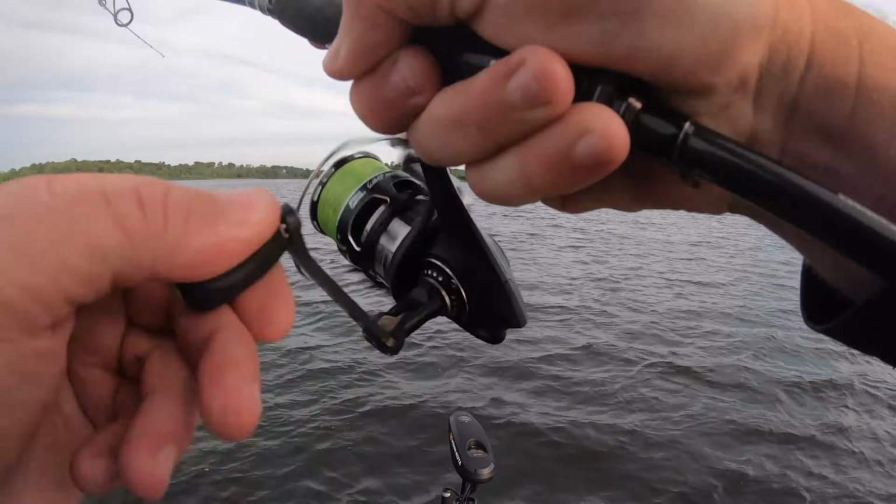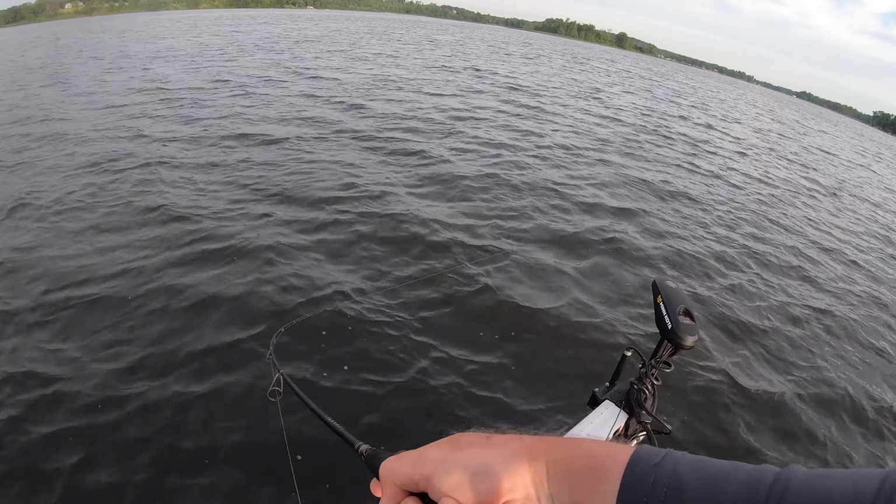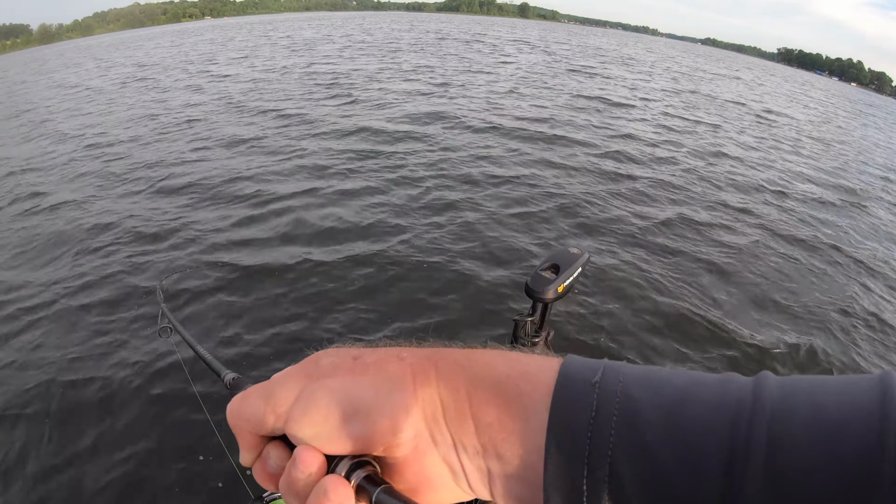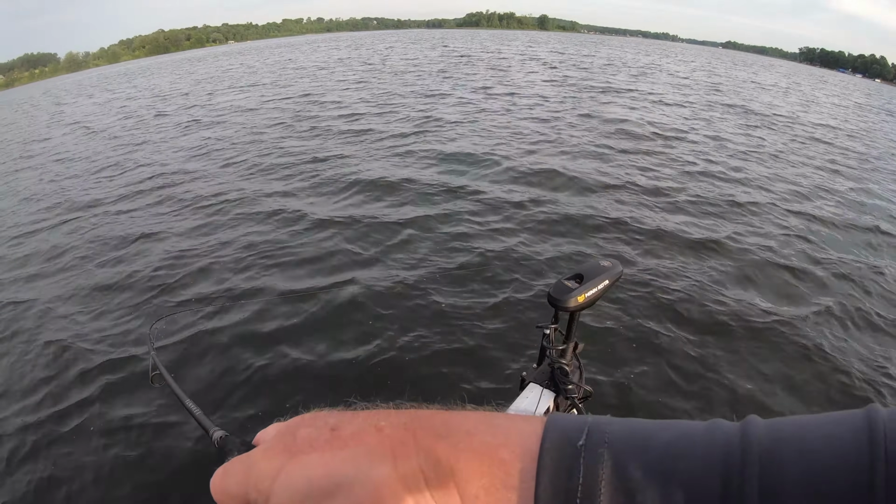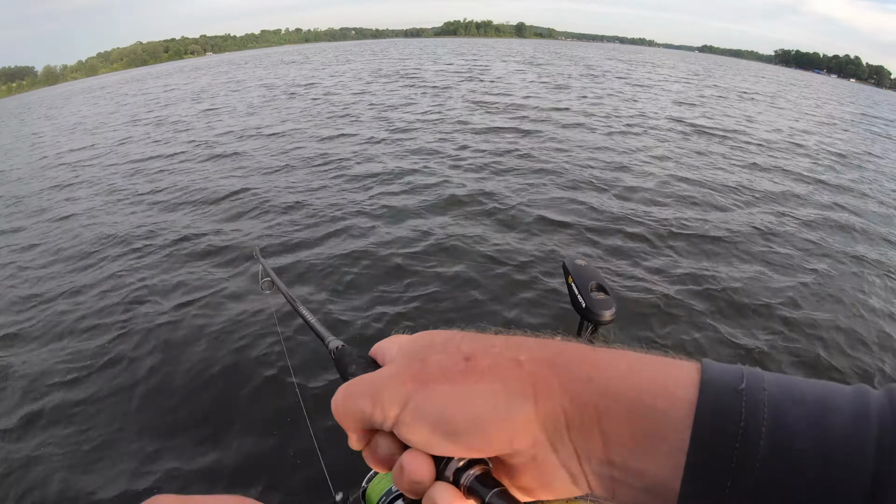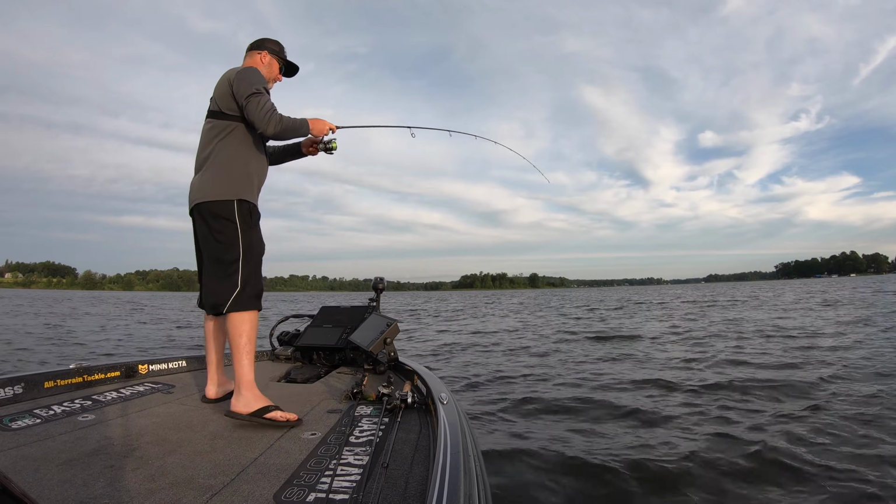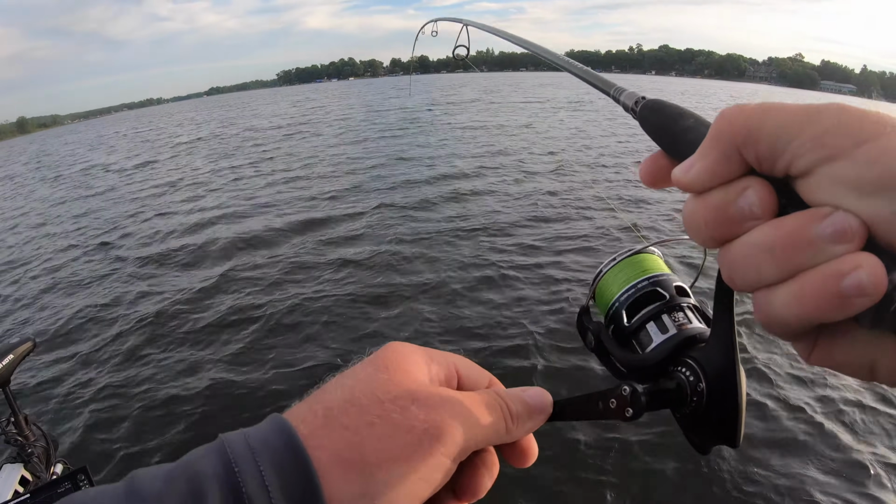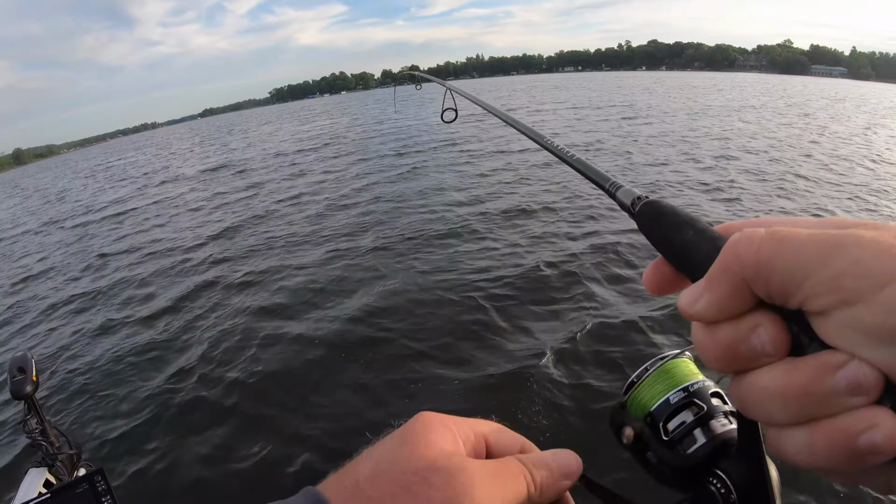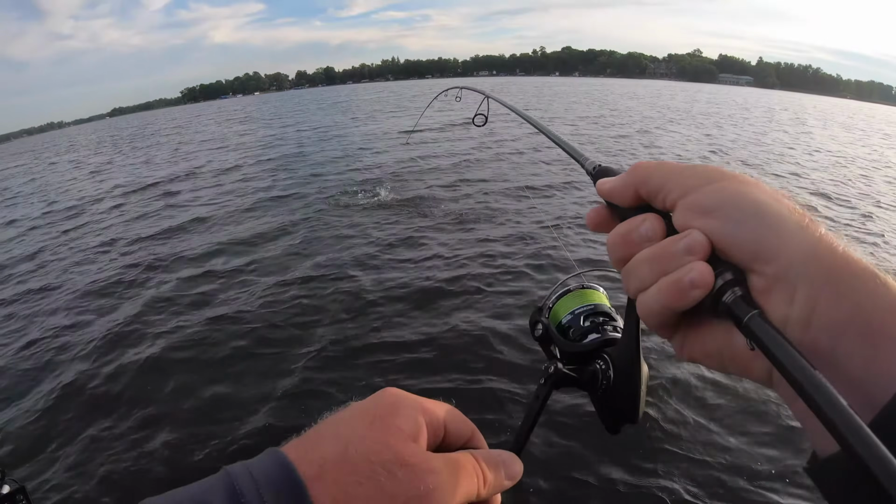First cast with the drop shot. I'm using that 6'11" whip snake. It's a Levante series rod from Mega Bass. It's short but totally in control and perfect action fishing drop shots. Oh, trying to jump. Oh!